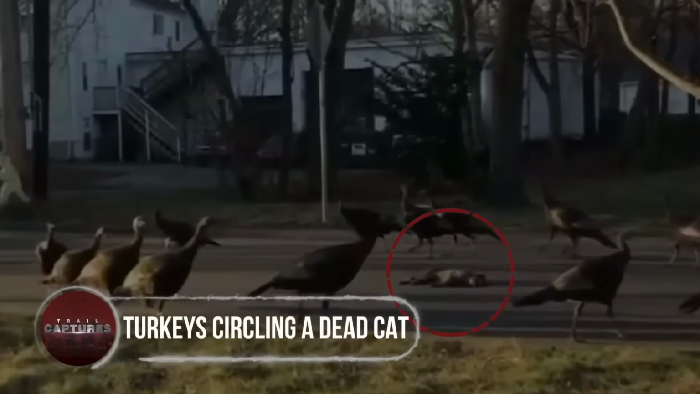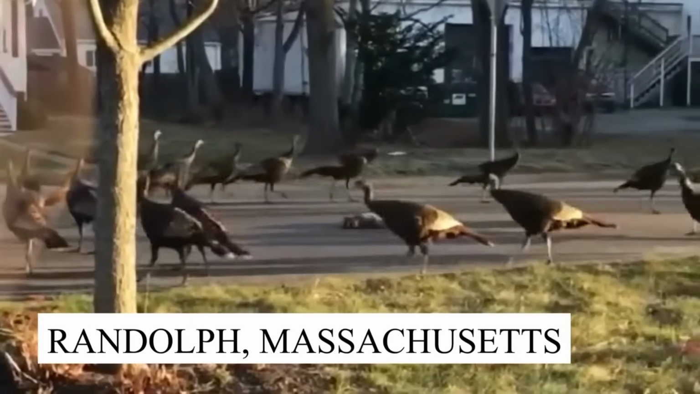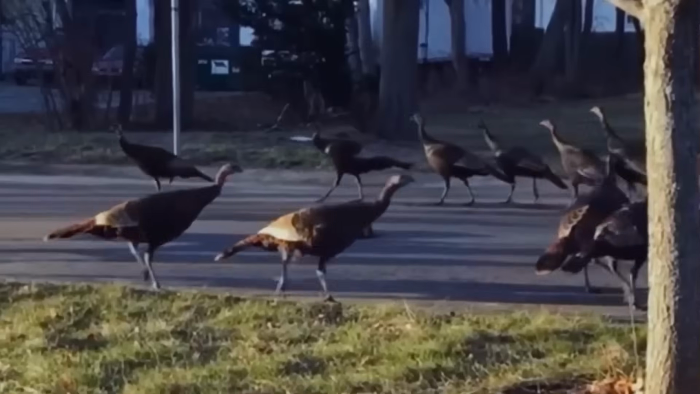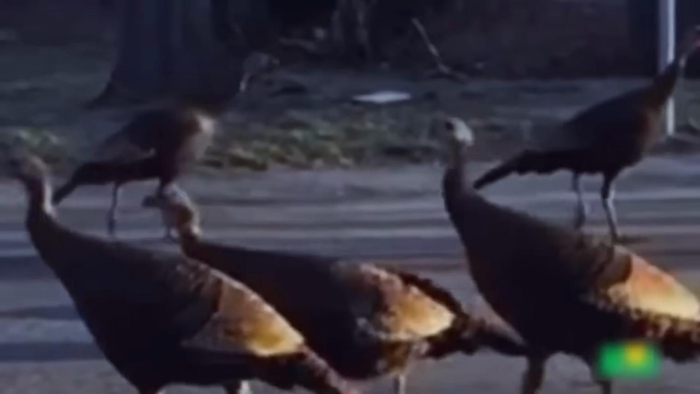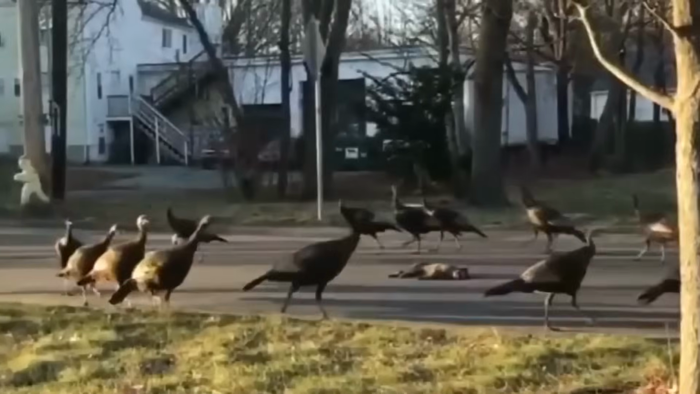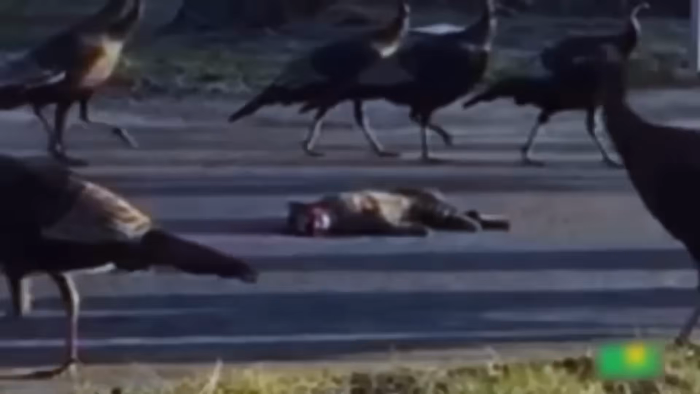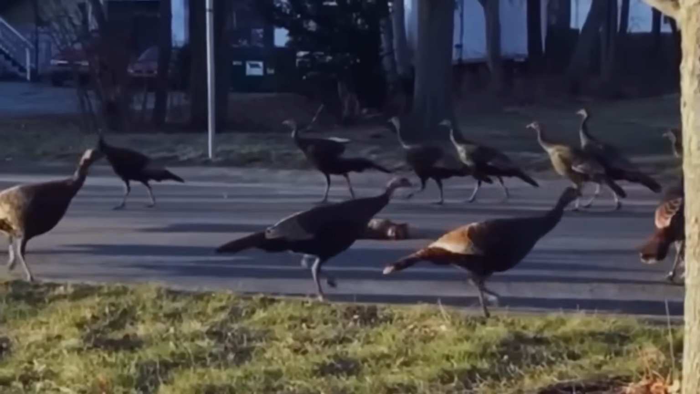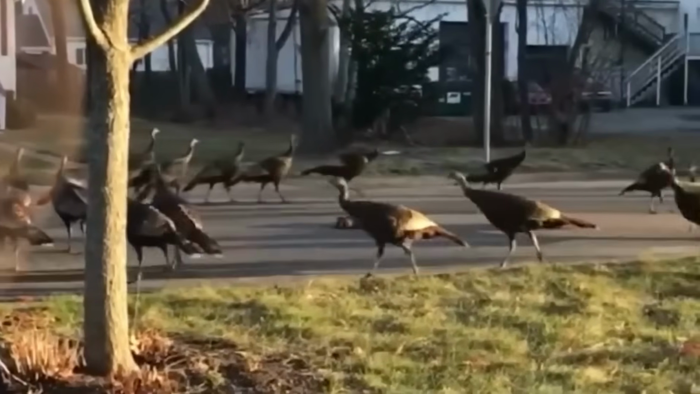Turkeys circling a dead cat. In a disturbing video from a Randolph, Massachusetts suburban neighborhood, a flock of turkeys could be seen around a dead cat for an extended period of time. As the loop became larger and larger, more and more turkeys joined it from the adjacent forests. Definitely strange. And if anyone has any information on this incident, we'd love to hear it.